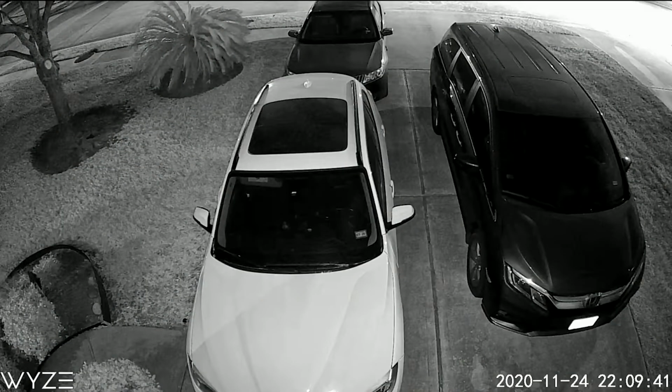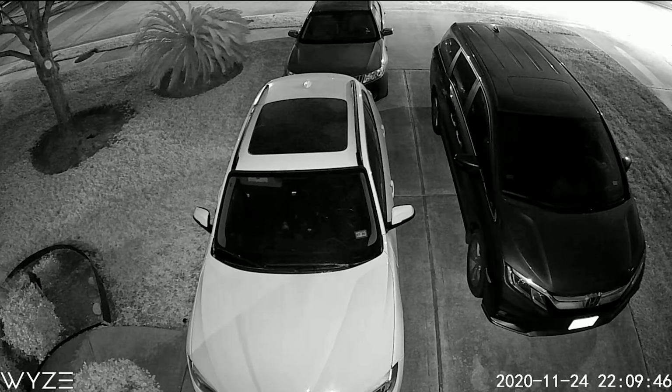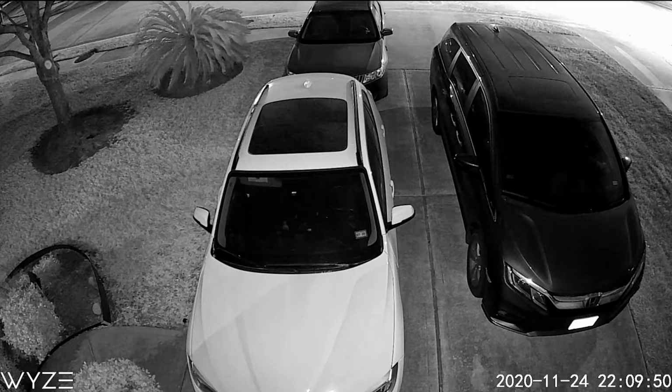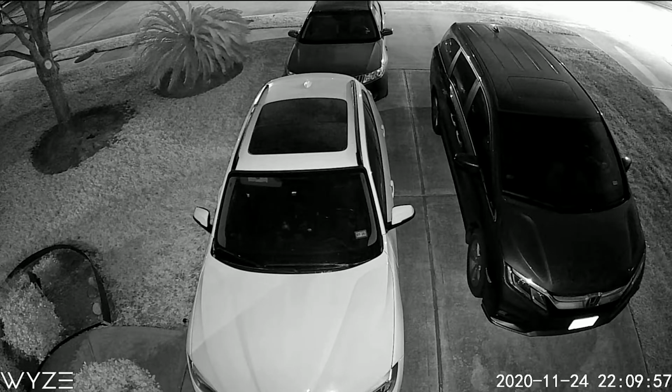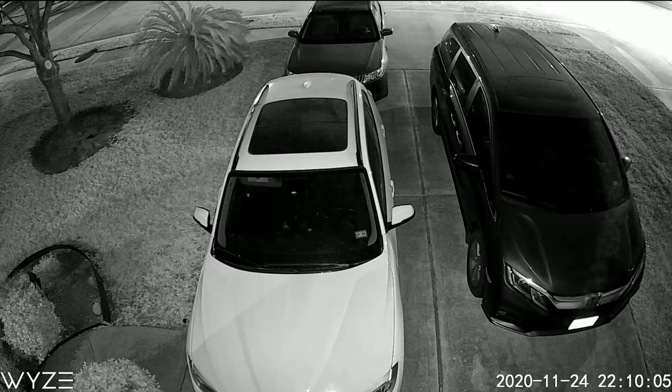Okay, so it's nighttime right now, and I have this V3 connected. And look at this. Look at the picture here. This is the live view. It's like a black and white picture in daytime. It's right now on infrared LEDs set to the far mode, which means that it's on full intensity.